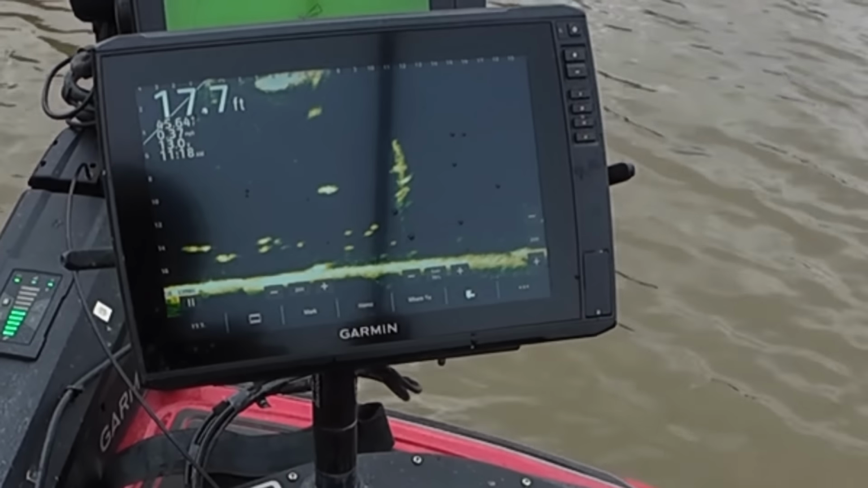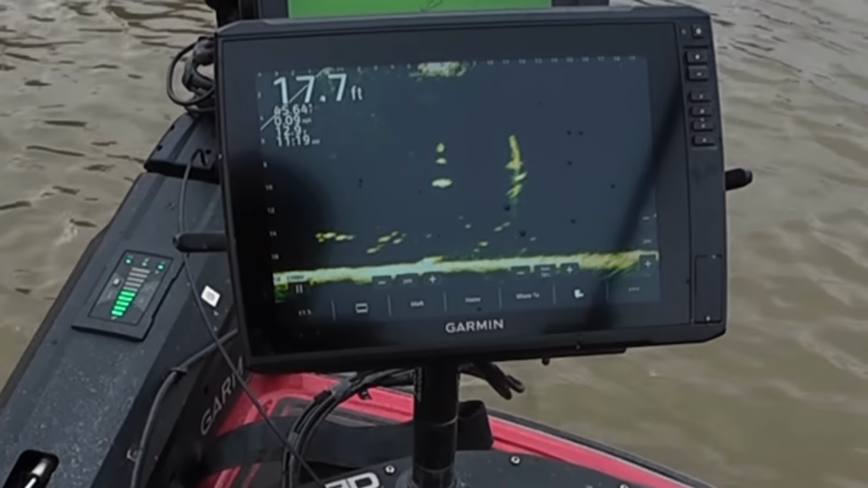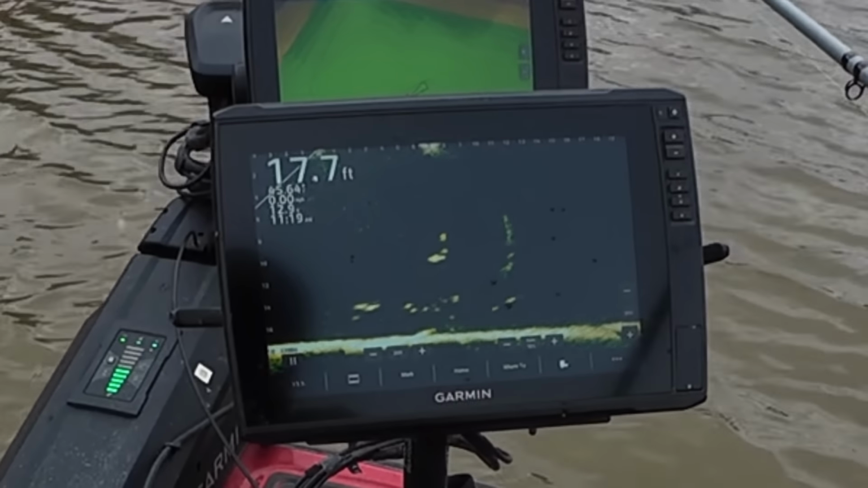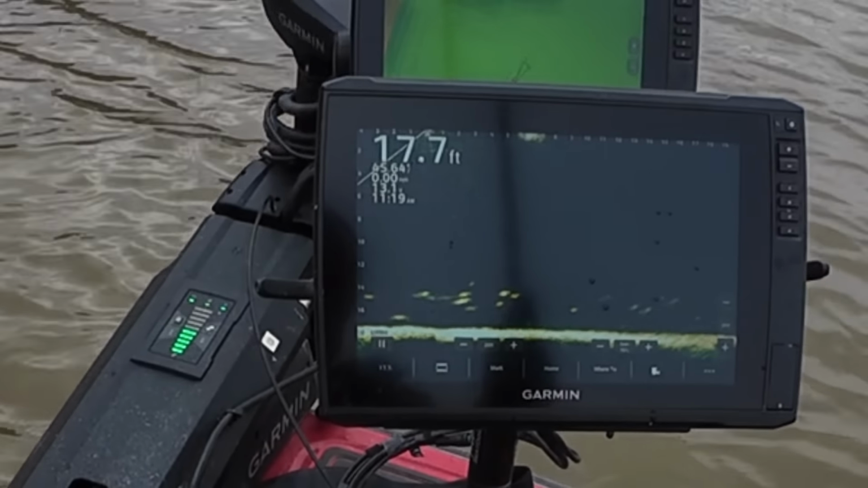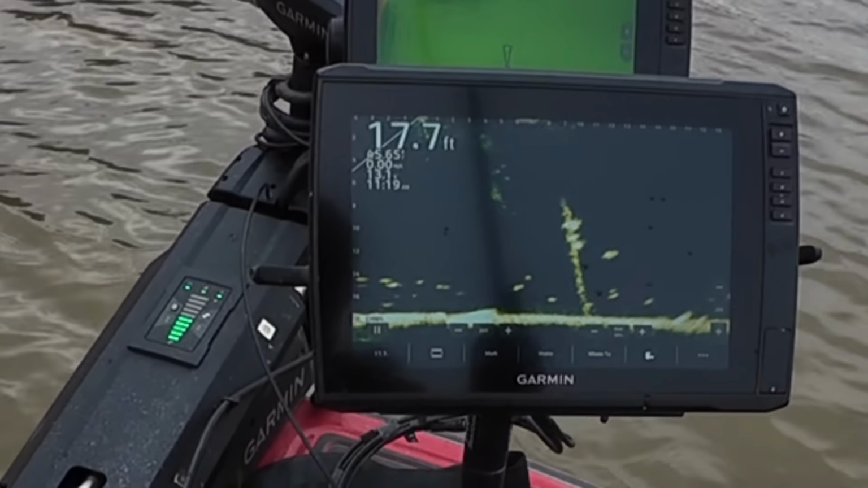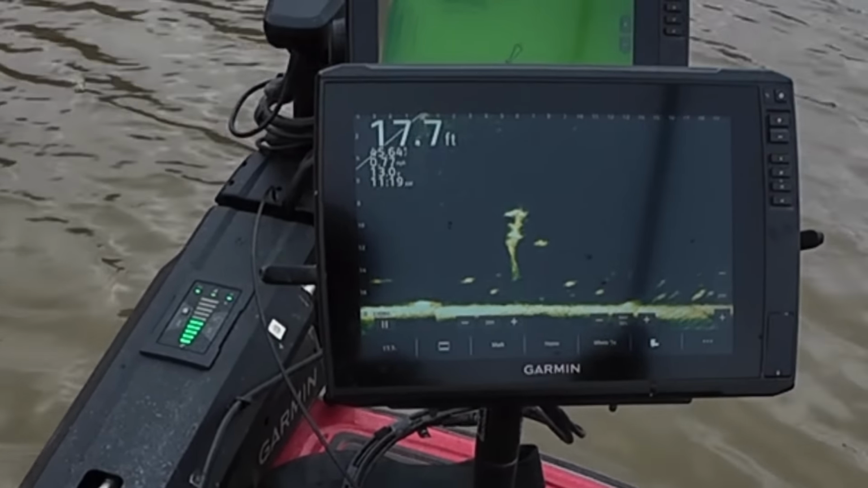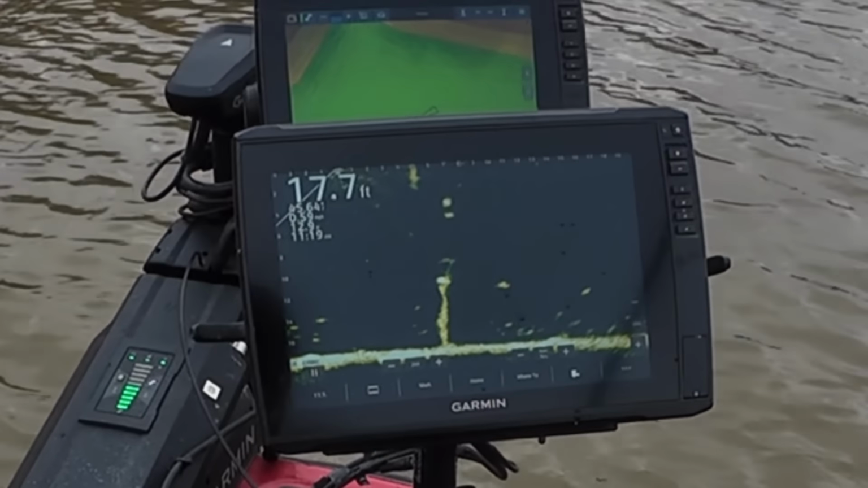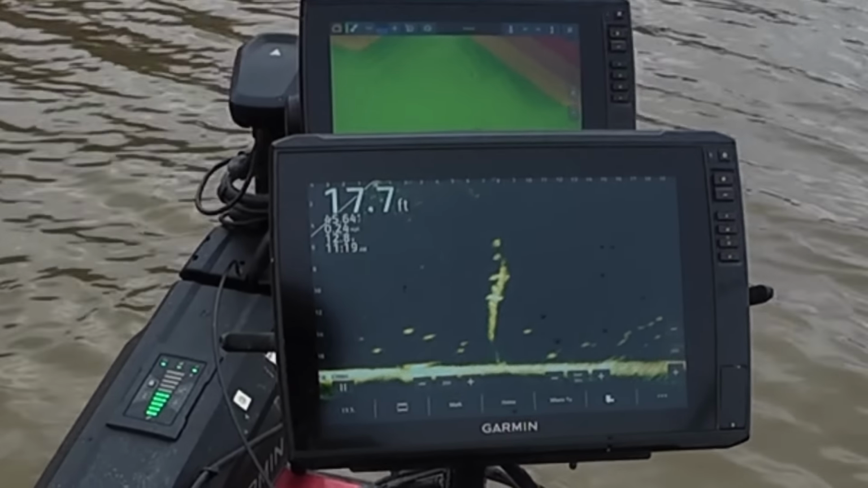So we're gonna go down. Looks like the head's on the right side. Nice and easy. Little shaky shake. Oh, he missed it. Where'd he go? Okay, there he is. He's past the tree now. There looks like a couple good ones on that tree. Yeah, I'm gonna start with this top one first. He haven't seen the jig yet. Looks like a pretty good one.